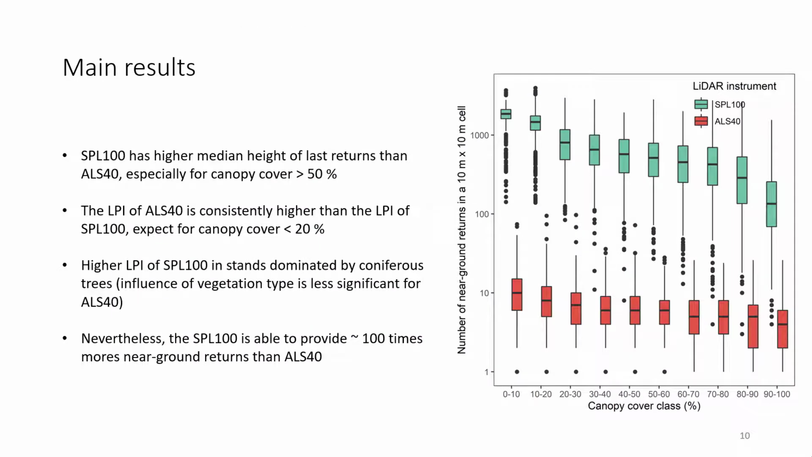So a few main results to summarize. We've seen that the SPL has a higher median height of last returns than the ALS40, especially for high canopy covers. The LPI of ALS40 is constantly higher than the one of the SPL100, and coniferous stands are basically easier to penetrate for the SPL.